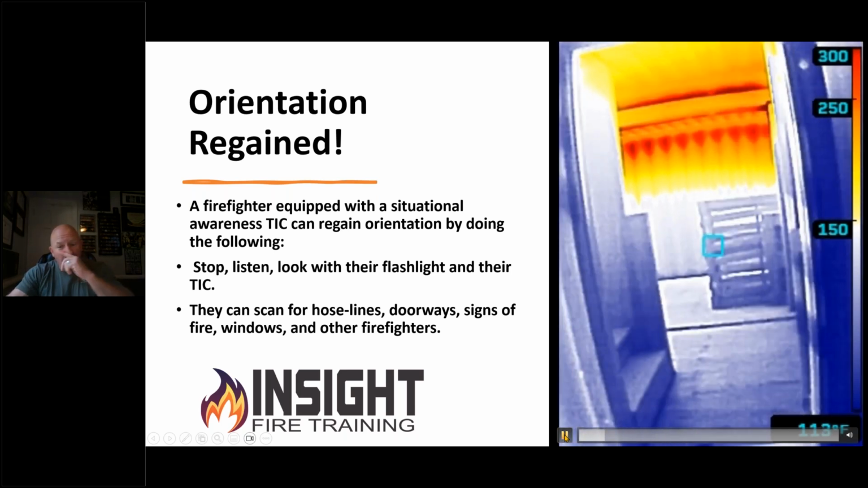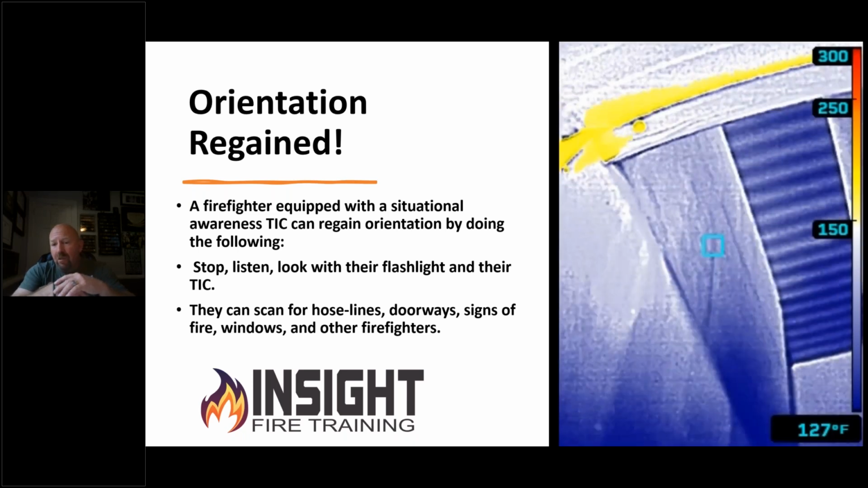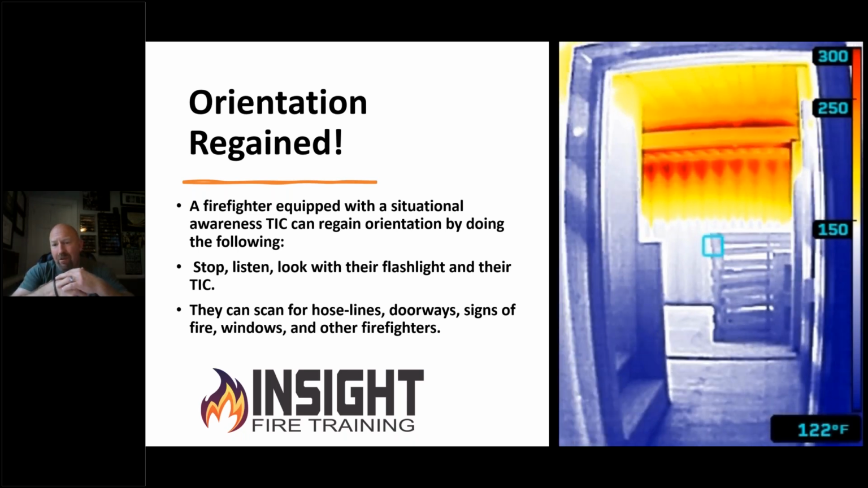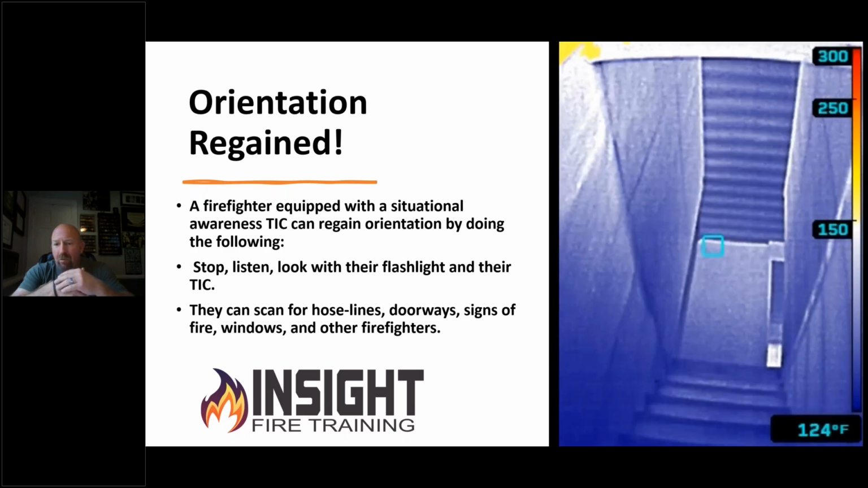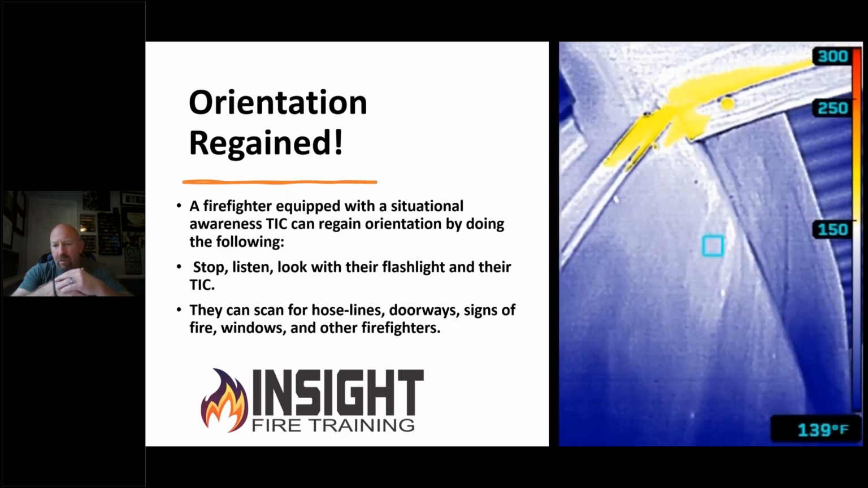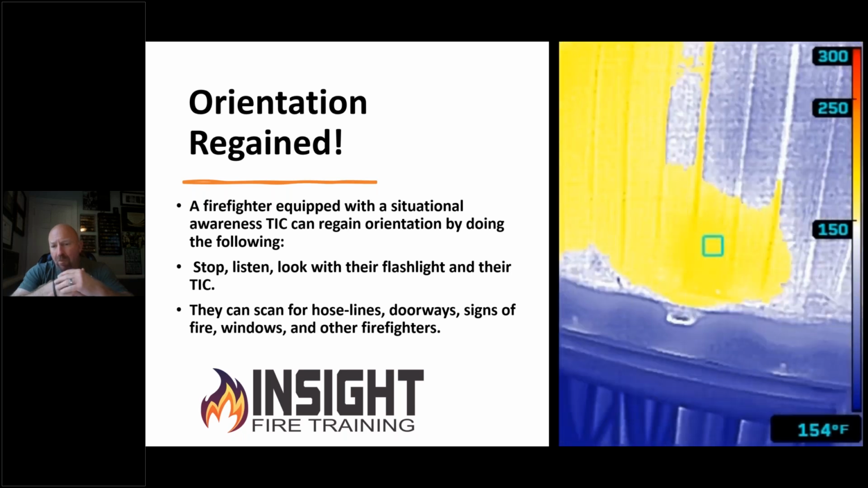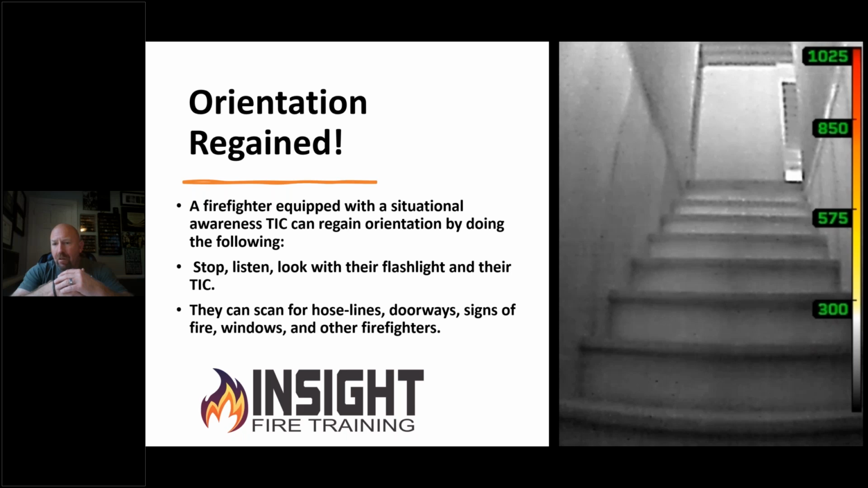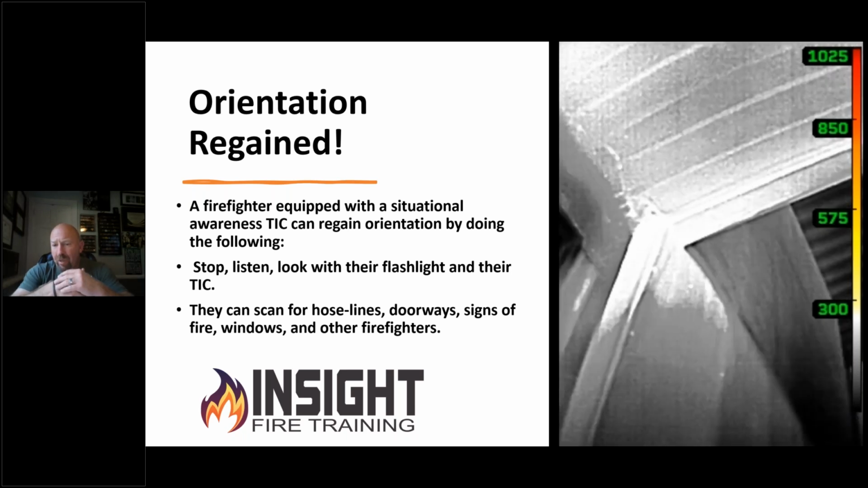This is a FirePro 300 looking into the container system. There's the stairs. You can see the heat around the door frame indicating heat moving up and out. You can see the heat in that next room. Stairs again in survey mode. The survey mode shows colorization earlier than fire mode or TI basic. There's the stairs in fire or TI basic.